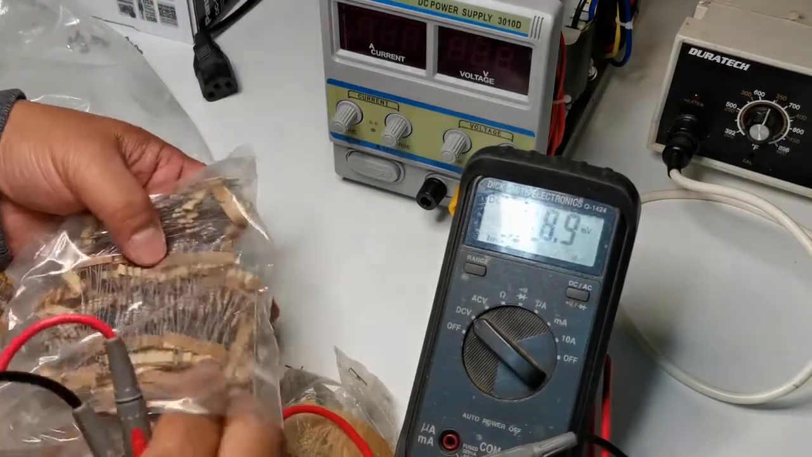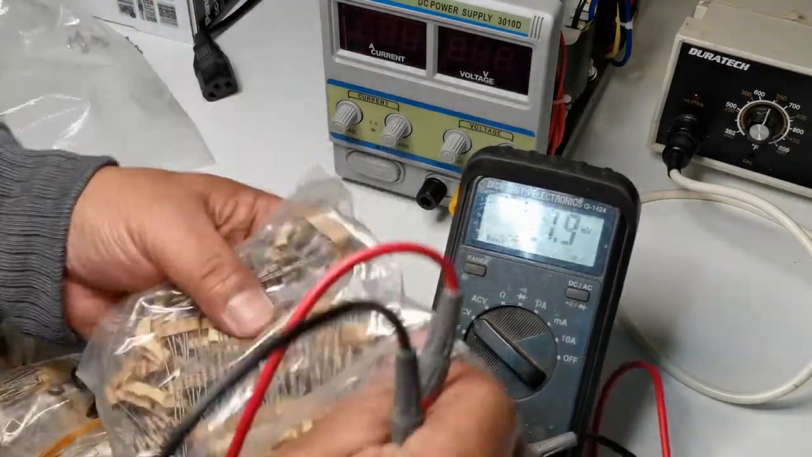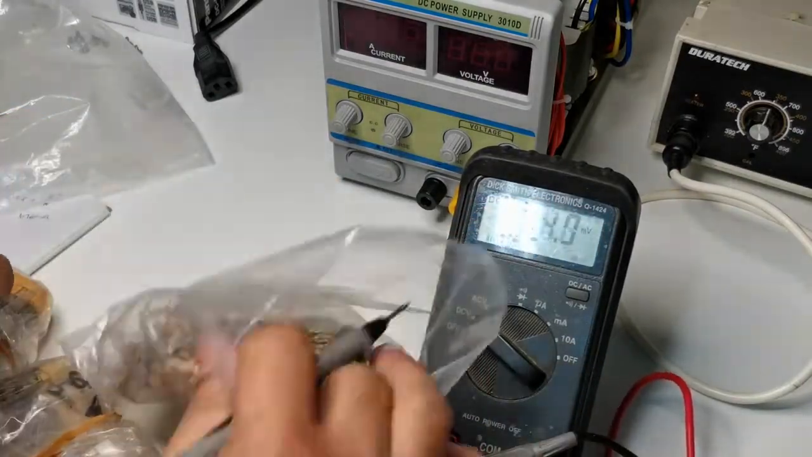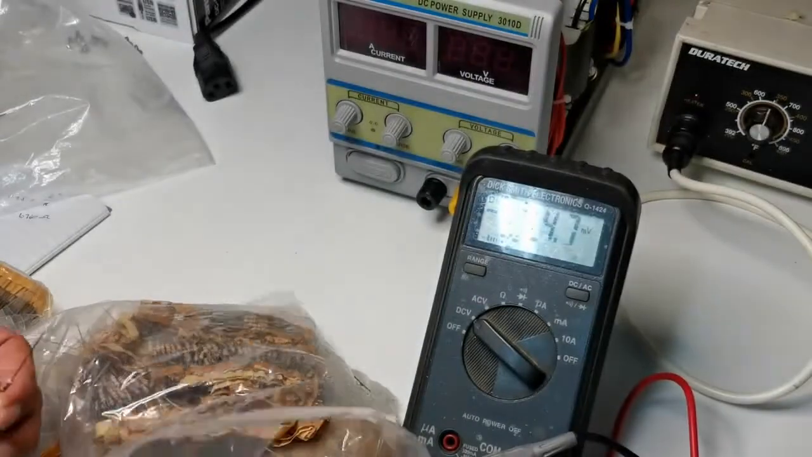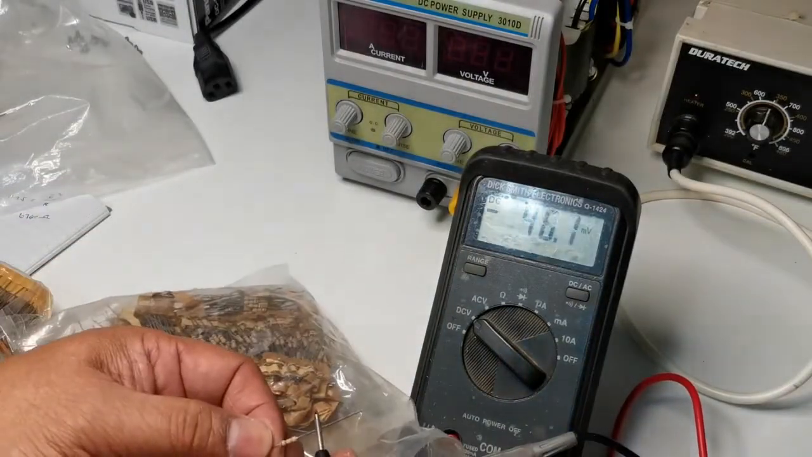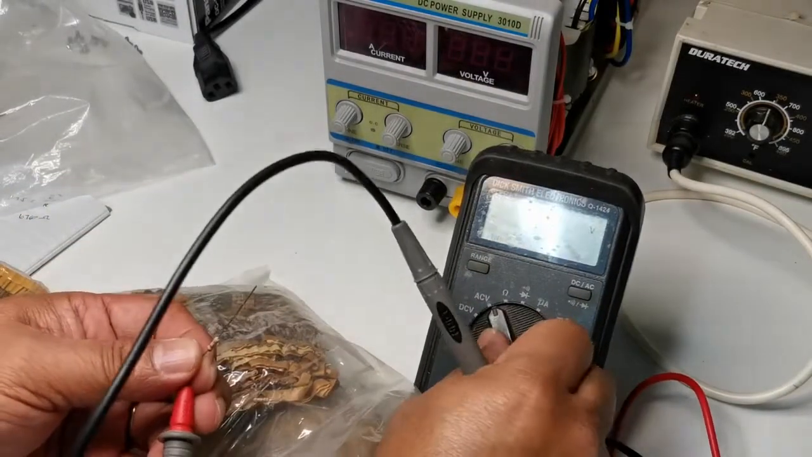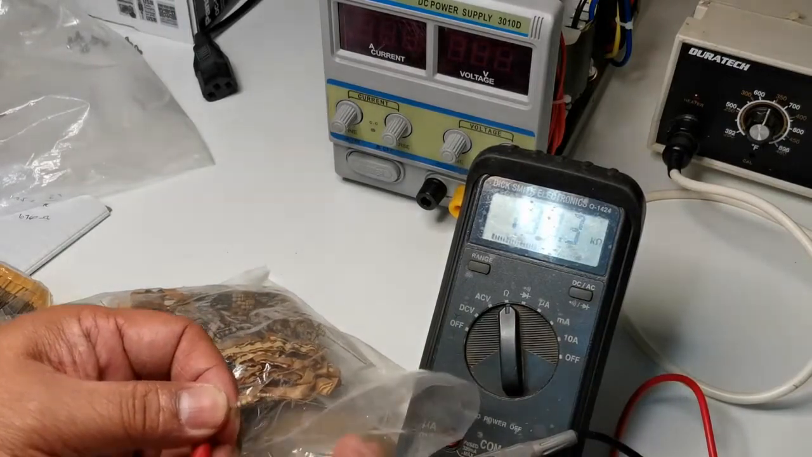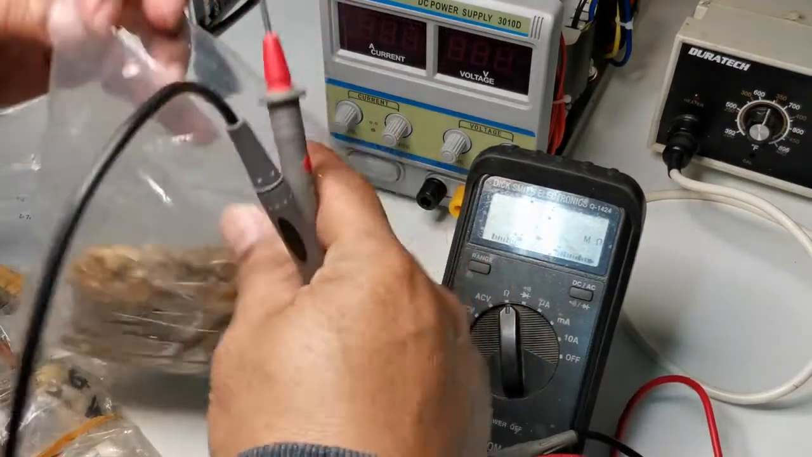This one here, in one pack, they're all the same. It's more than 1,000 inside one pack. So 181K. That's not the value that we're looking for.